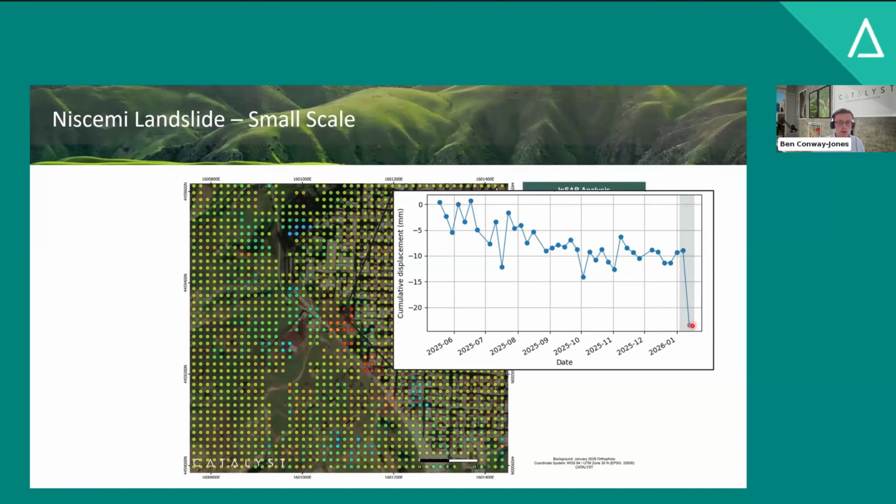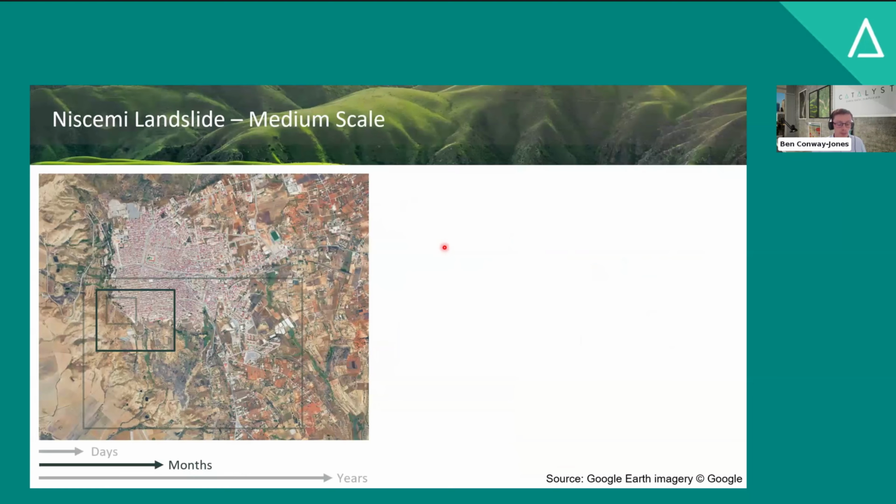So it then begs the question, does that mean we could only identify precursors to this landslide 6 days prior to the event? To consider that, we can look on the scale of months.